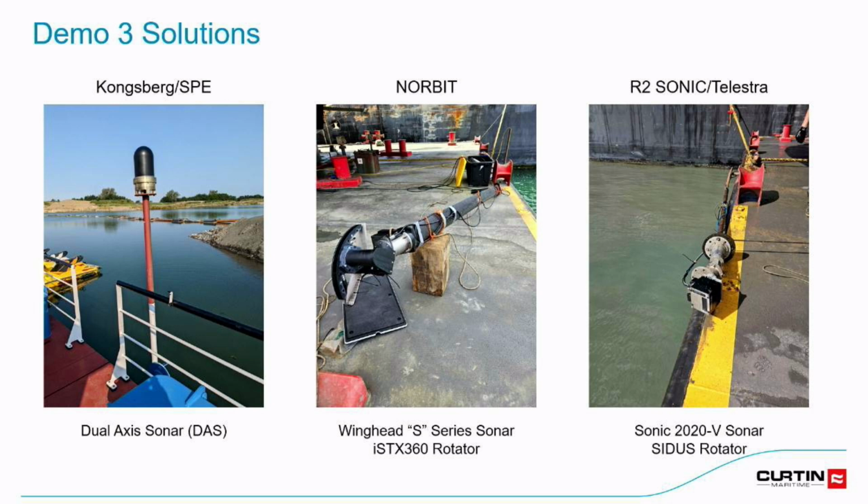Then we worked with Norbit's system, the wing head, and they had their rotator on there. The reason for the rotator in the single beam and in these multi-beam systems is that since the barge is stationary, we need to be able to rotate that swath in order to get the coverage of survey data. So that's why you'll see the single beam has the built-in rotation, the Norbit has it, and then also the R2 Sonic. We worked with Telestra, and we demoed the Sonic 2020, and they had the Sidus rotator.